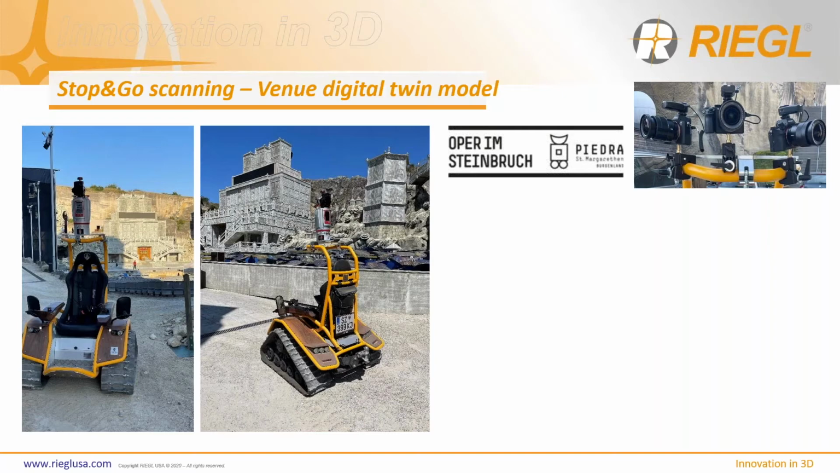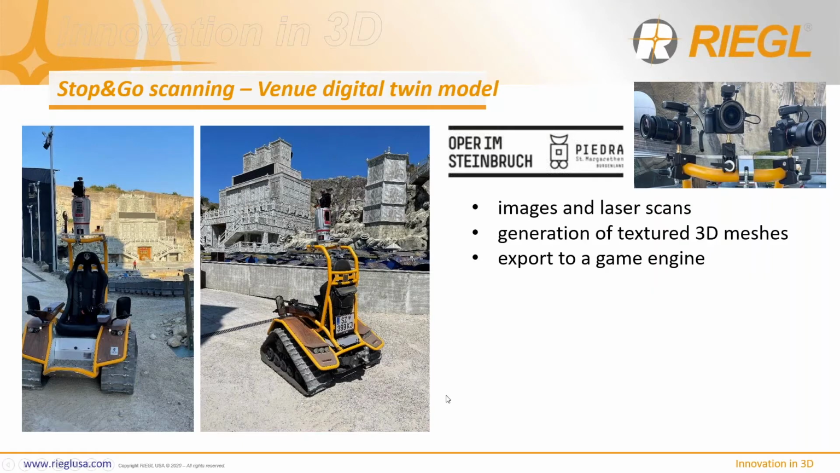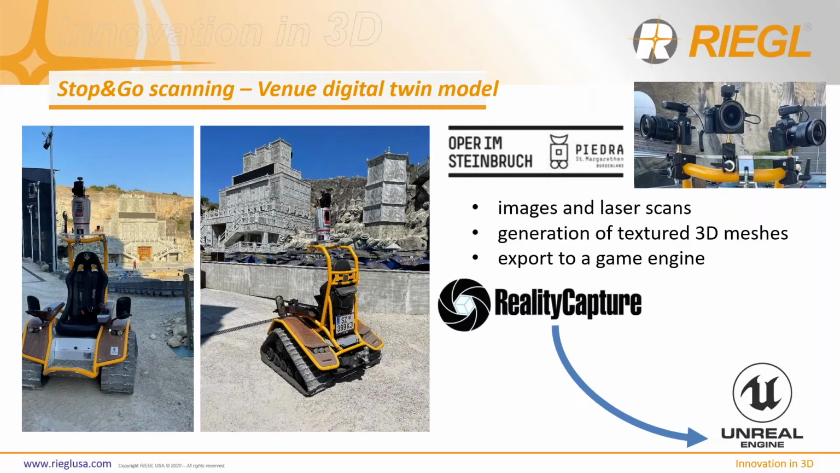And then from there, we can take the data, not just the LiDAR data we can process in RiSCAN Pro, but we bring the imagery into RealityCapture, and then using an Unreal Engine platform, we can make a really nice model from the images as well. So yeah, the camera itself is on top of the scanner, but the vehicle is also outfitted with 3 additional Sony Alpha cameras for photogrammetry, for photorealistic modeling.